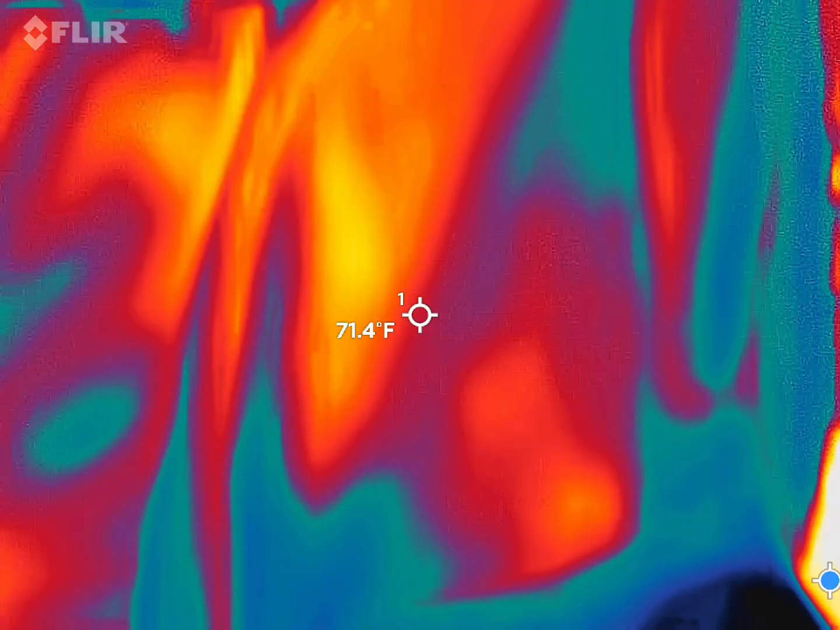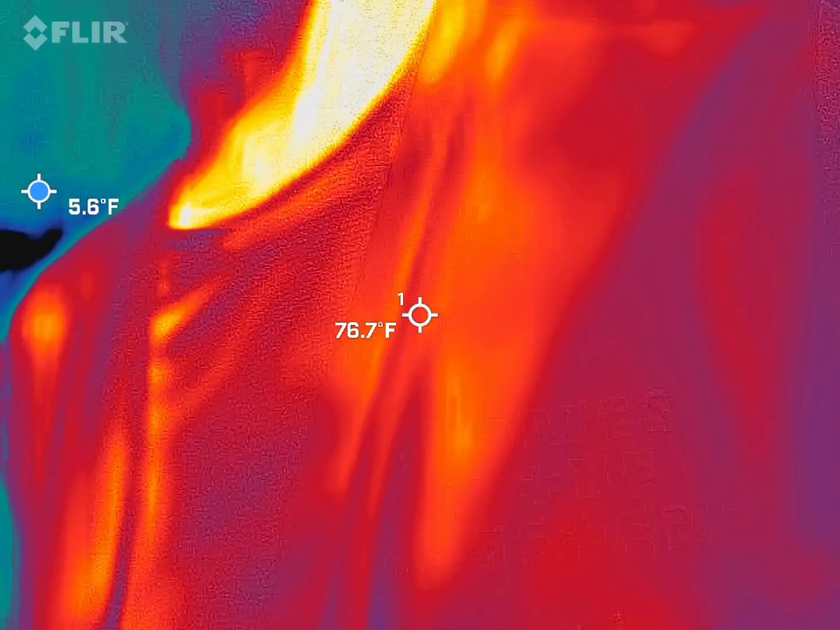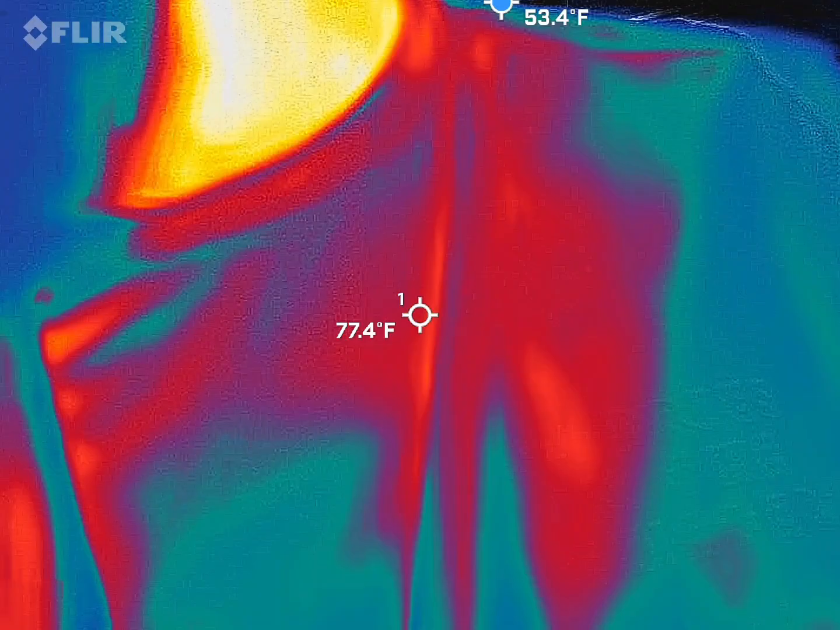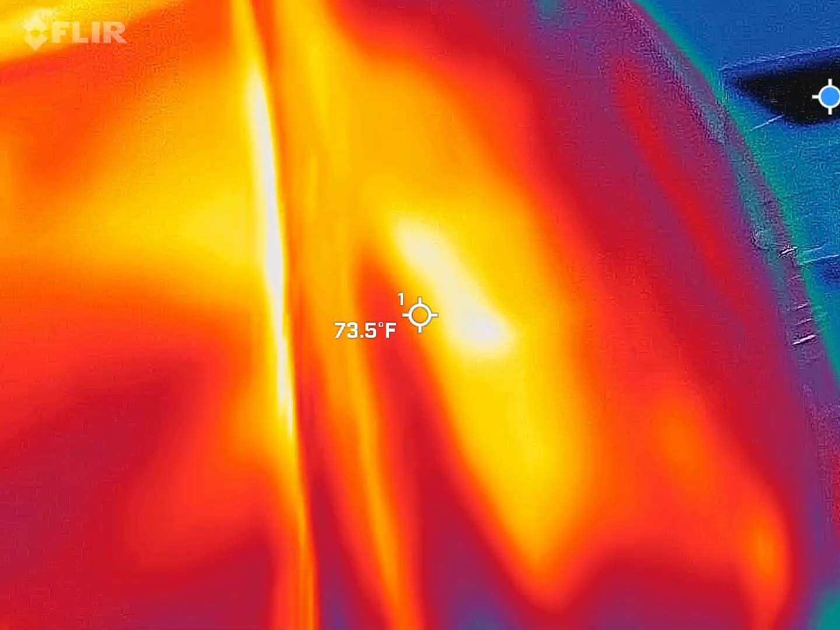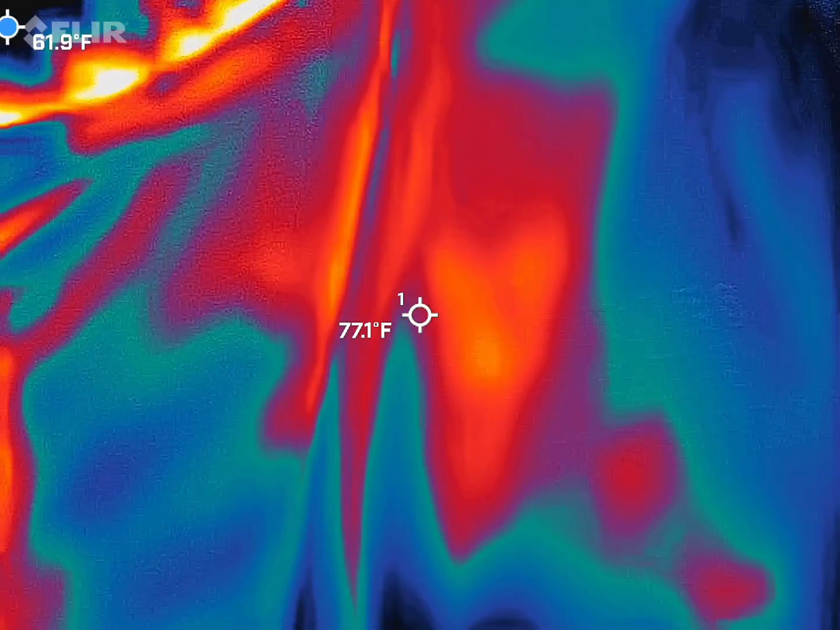But we're looking for those cold spots, right? Those cold spots are going to be blue and black. We're always going to have blue and black in there, but I'm looking for it to move or take shape. When I say take shape, I want a head, shoulders, moving arms, and legs. That's what we've caught with this guy in the past. Hopefully that's what we'll capture with it again.